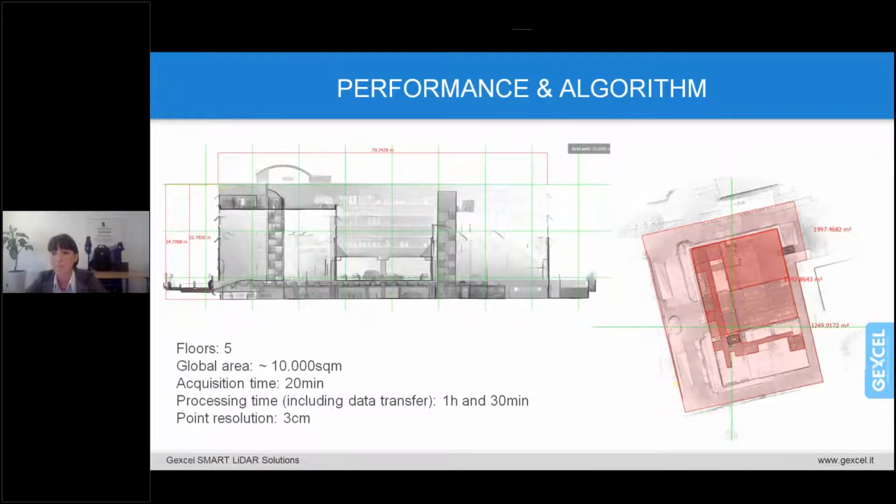So let's look together at some numbers. The building that we have seen in the movie, in the first movie, and that we will use later on during our presentation is composed of 3 floors, plus an underground parking area: a ground floor with outdoor parking slots, an upper floor with multiple rooms, and a big external terrace.